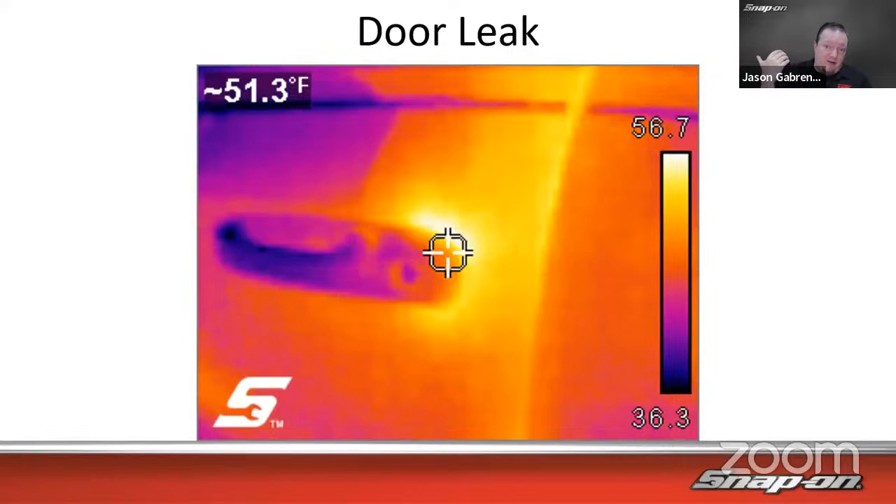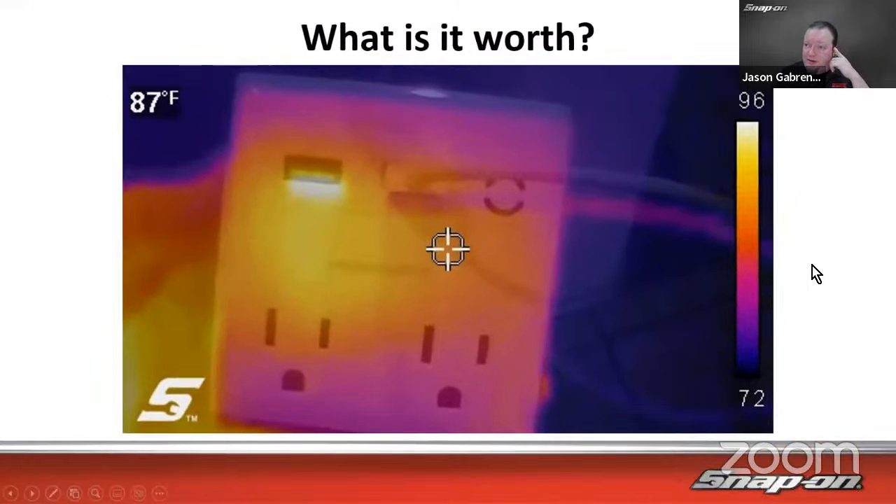Because if we have air going in, most likely we'll be able to get air coming out through the blower as well. So we took a look, and you see it looks hot, 56 degrees. It was 30 something degrees outside. But 50 some degrees coming out around this door handle, and come to find out there's supposed to be insulation behind that, and there was not. So he had an air leak that, when he got a driving wind on the side of the truck, would happen. You hear it. He was able to see that by turning on the heater. Pretty cool.